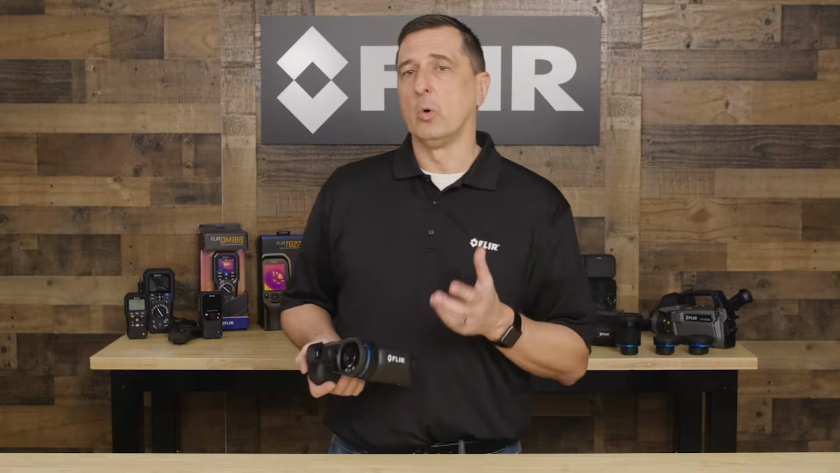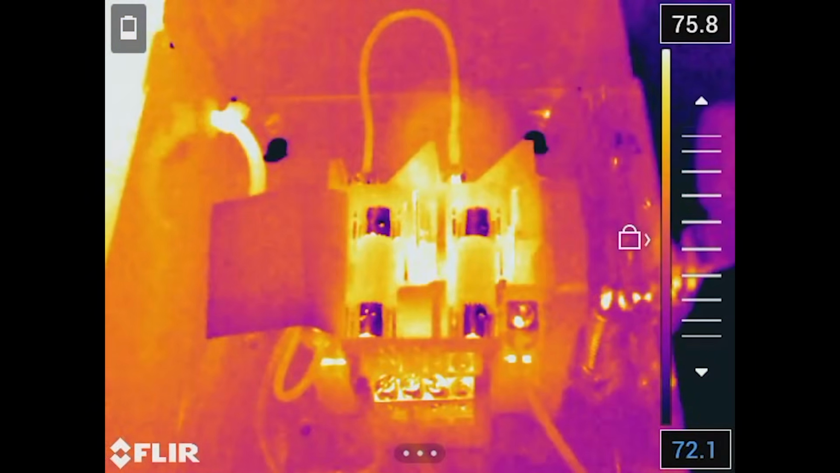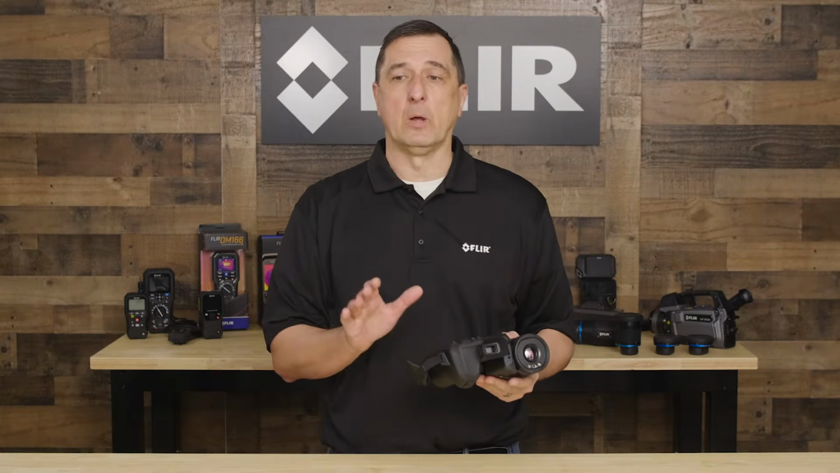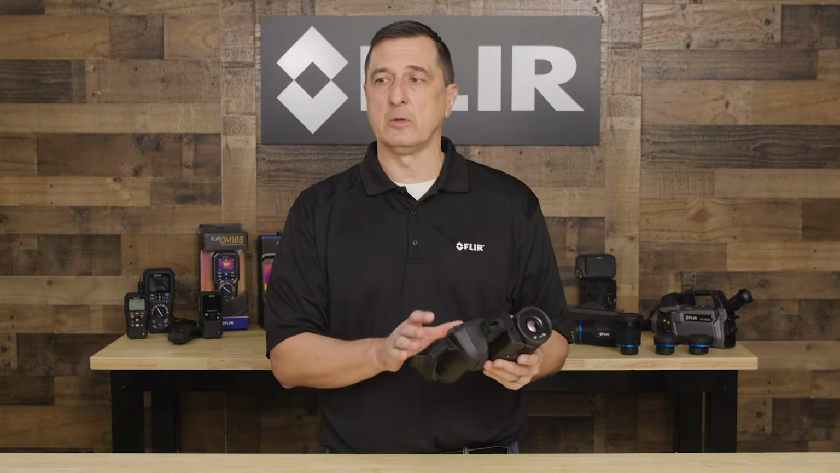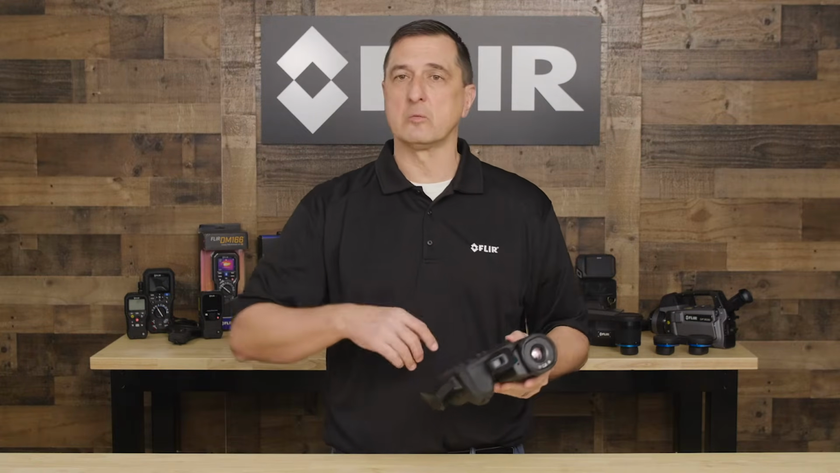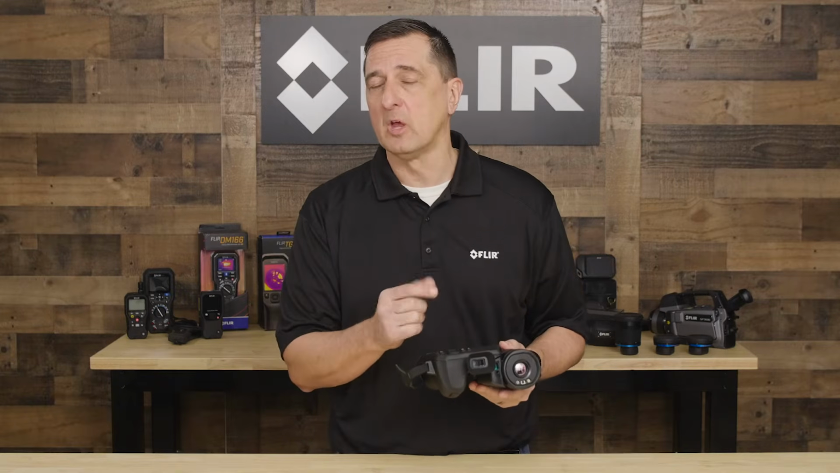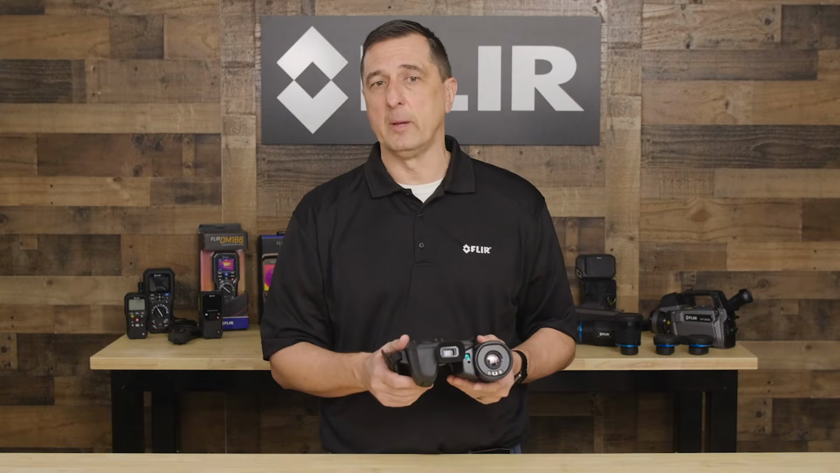So when we use our one-touch level and span, we can quickly go into manual mode, and what's really nice is anywhere where we touch on the screen, the camera will essentially take that gain, that level, and adjust it for where you touch. So let's say there's a really cold background and you want to really highlight or accentuate the cold background. You simply touch the screen and the camera will automatically adjust based on just where you touched, looking at that temperature information.